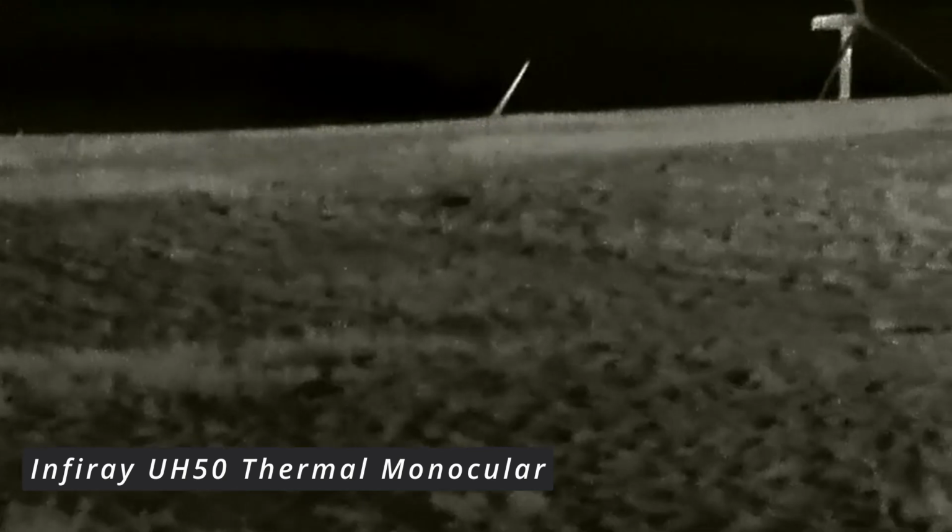The rifle I'm using tonight is the Sako A7 in .243. I'm using the Hornady 95 grain SST ammunition. I've got the InfiRay RH50 thermal rifle scope, and the spotter is the InfiRay UH50.